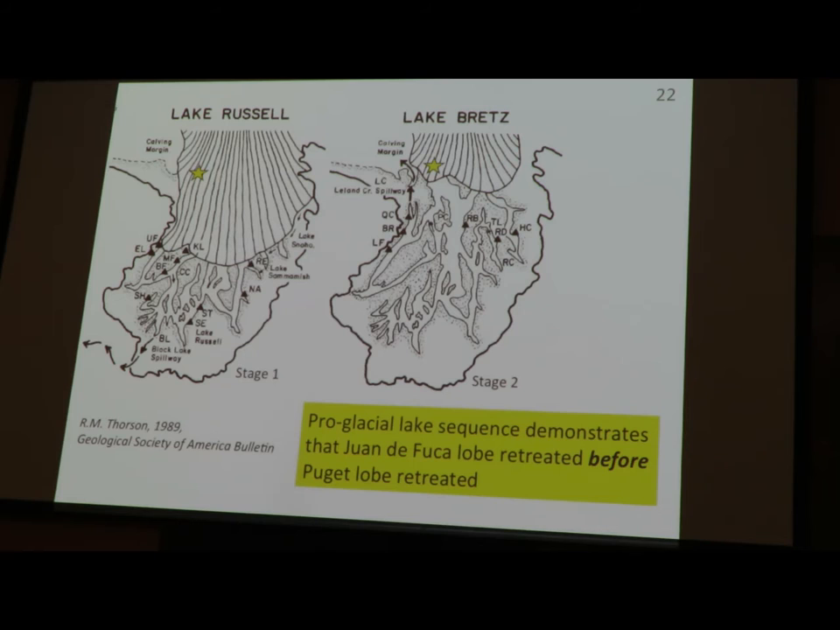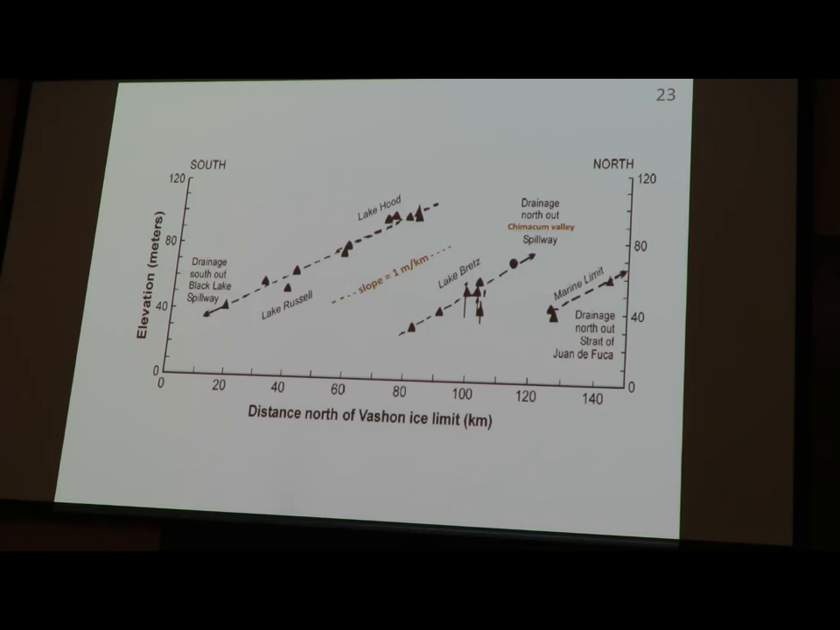Thorson also recognized and described in some detail a large number of deltas built out into these lakes. And the deltas are easy to find. They're the sand and gravel pits that have made our skyscrapers and freeways and everything around here. And he surveyed the elevations of the delta tops to define the lake levels and found they're tilted in a fairly uniform pattern for both Lake Russell and Lake Bretz, and for that matter for the marine limit after Lake Bretz drained, showing that after that time, the landscape has been tilted up about 1 meter per kilometer.